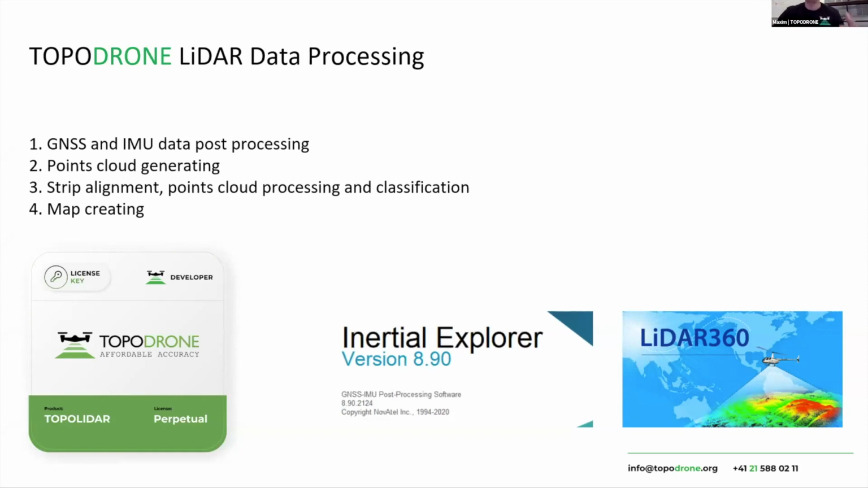After that, you need to generate the point cloud, and point cloud generation will take 1 or 2 minutes per flight. After that, you need to make strip alignment and create a final three-dimensional point cloud. And you need to make some sort of classification and further data processing. I would like to show you within a few minutes.